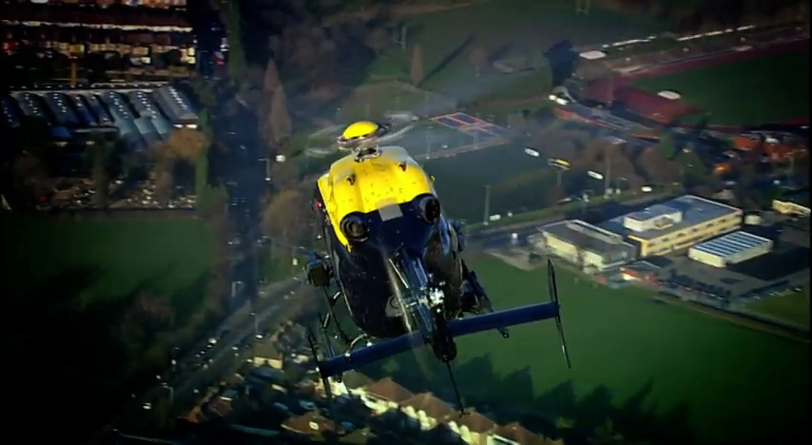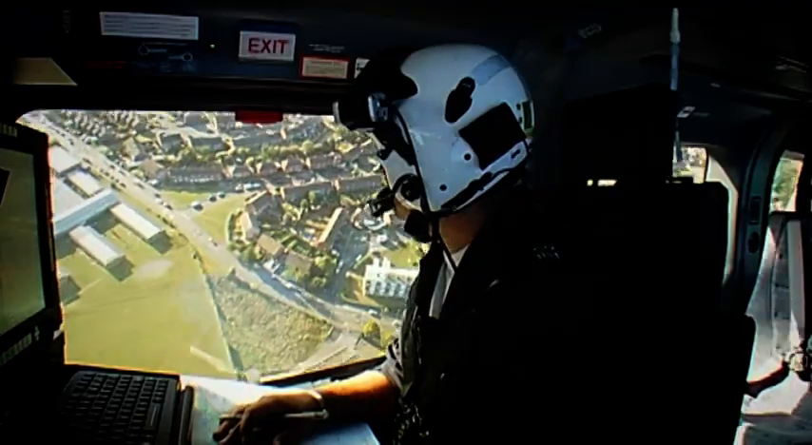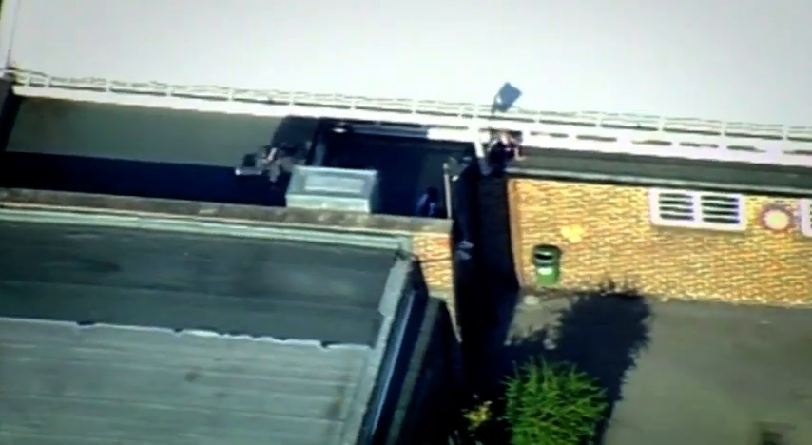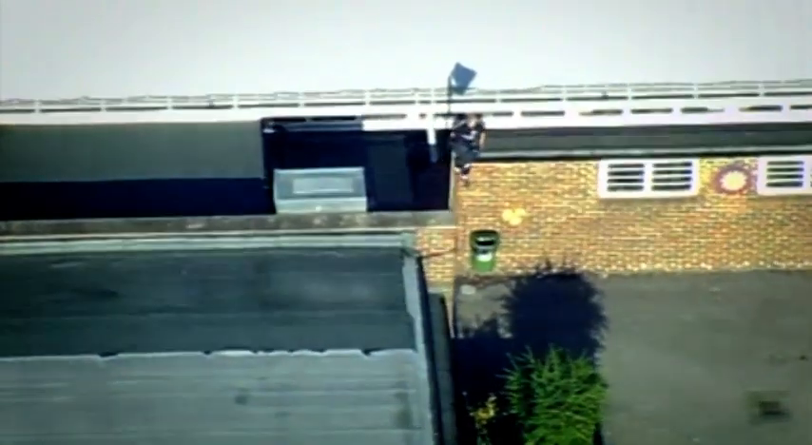But from our point of view, we were above them, and we could see them, so we directed ground officers to them. What's that in his right hand? I don't know. Okay, where are they out the window? The people on the roof are teenagers, juveniles stealing lead.